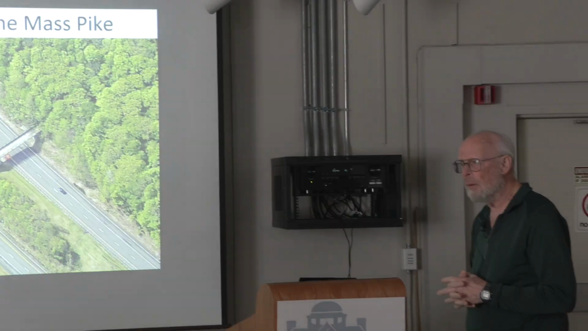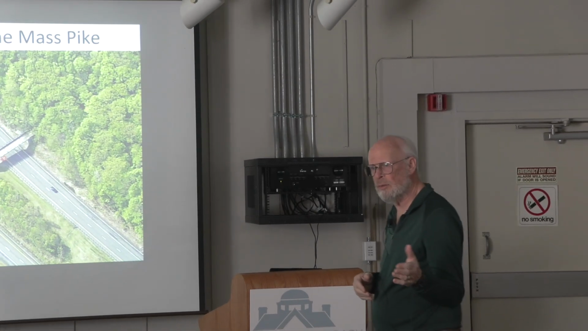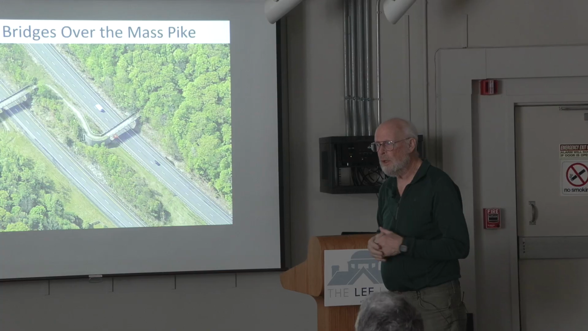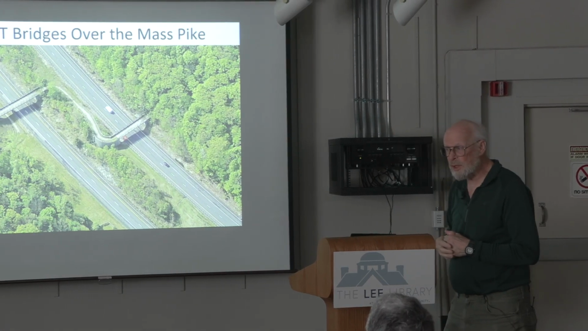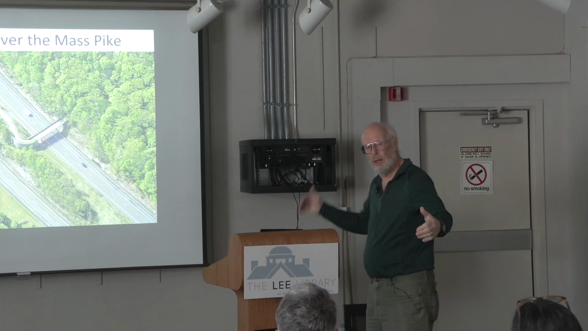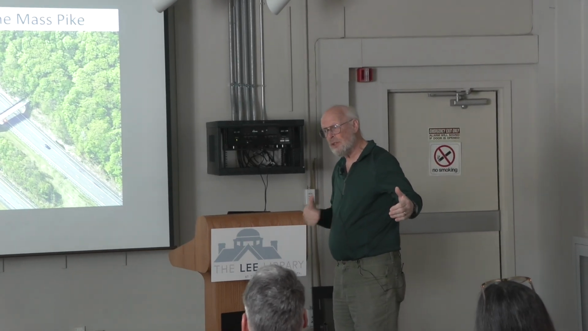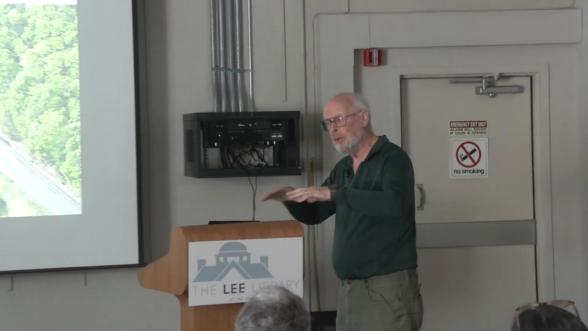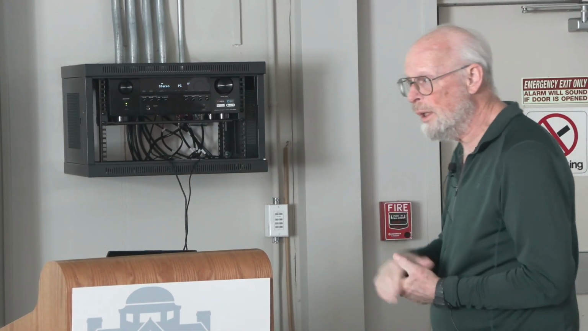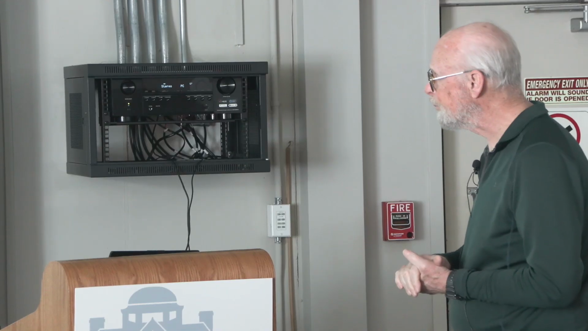So how many folks have seen pictures of or videos of those wildlife crossings? Yeah. So they're pretty impressive. They are oftentimes big bridges for the wildlife to go over, but in some cases they're big bridges for the cars to go over and the wildlife to go underneath. So it works either way depending on the situation.